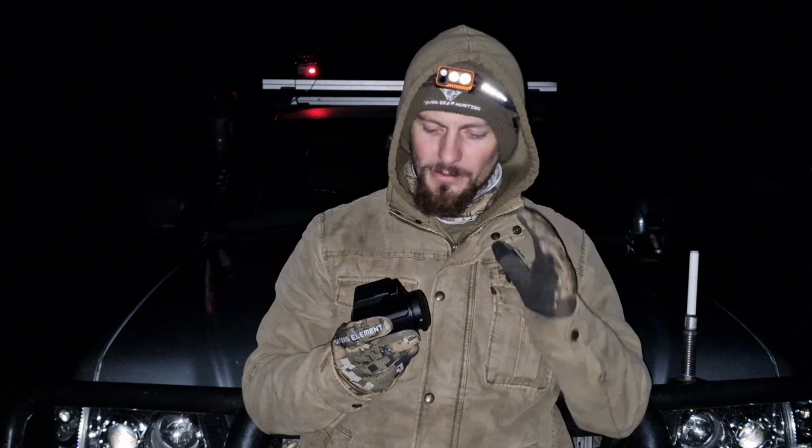I haven't had to worry about trying to dual purpose my monocular. Up until now, I've been running the Vista on the roof in my pan tilt remote mount. So having a dedicated thermal spotter on the roof that's its sole purpose, that's been absolutely fantastic, to say the least. It really has been a great device to have.